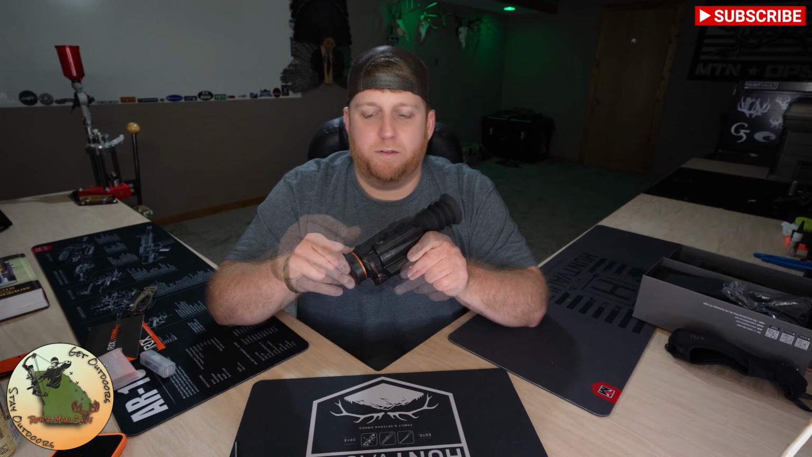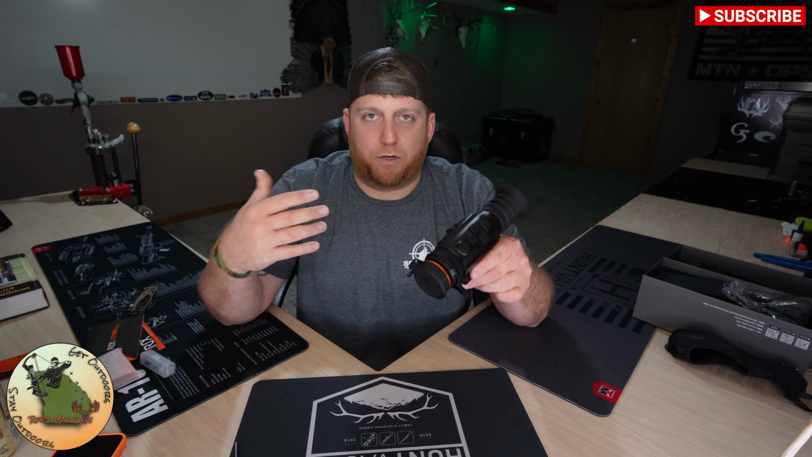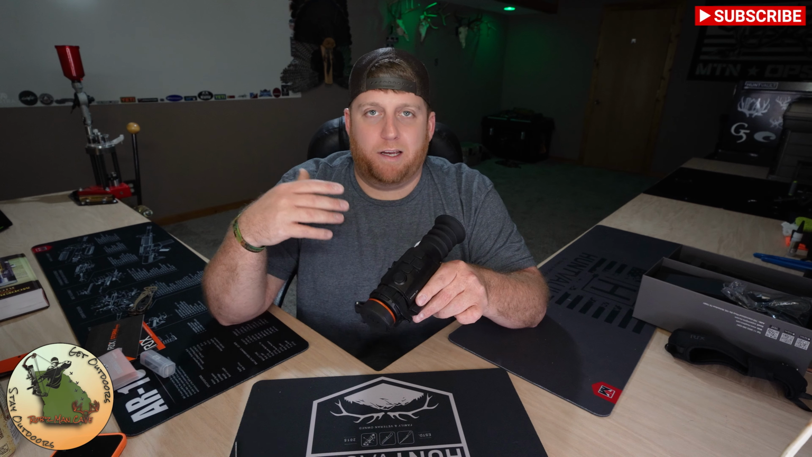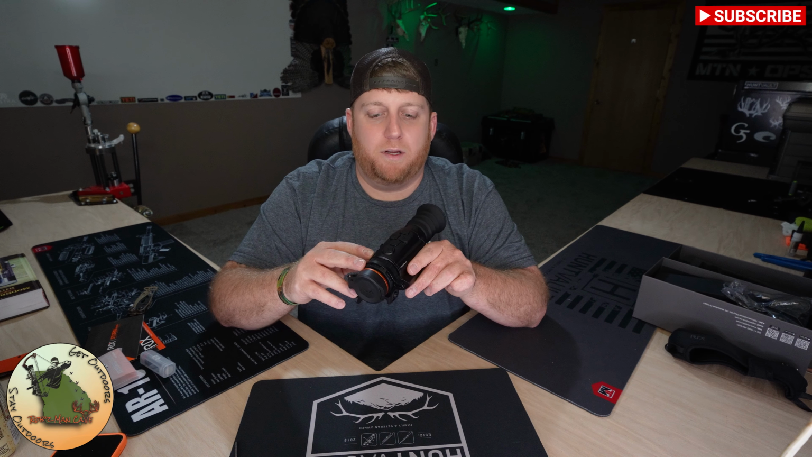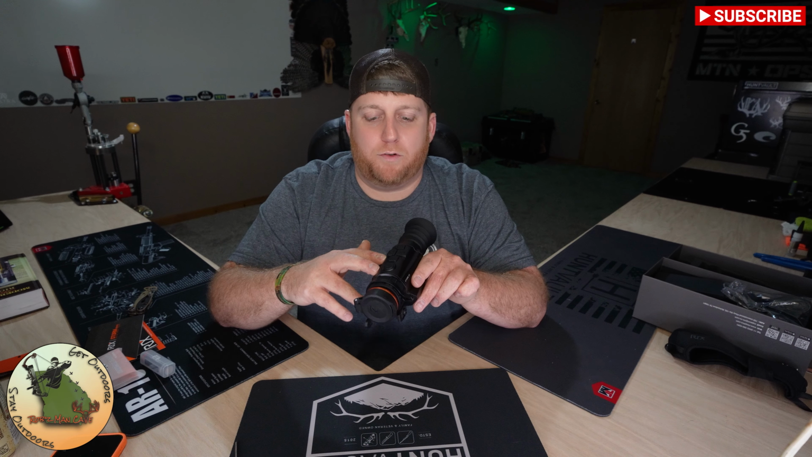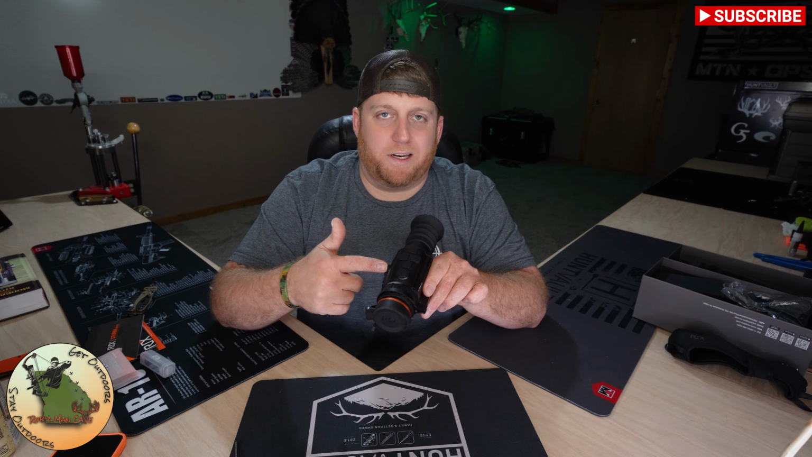This scope does have Wi-Fi, which means you can hook it to the app on your phone and you can see what the scope sees. You can easily play back videos that you've recorded, and you can even download those videos to your device so you don't have to plug it in directly.